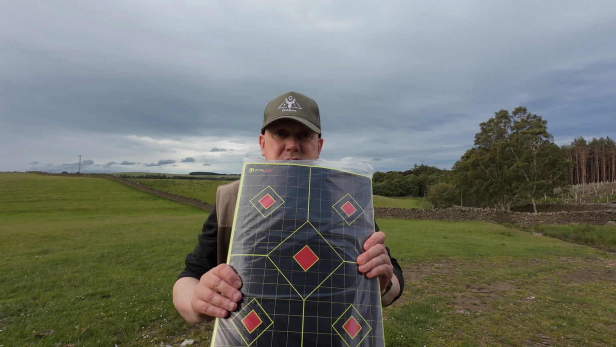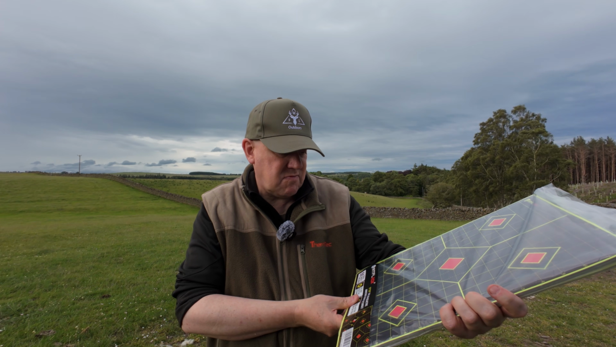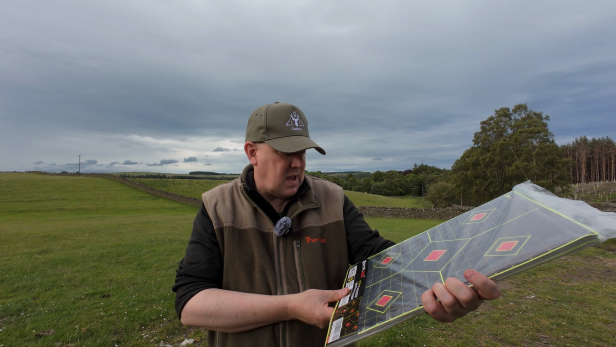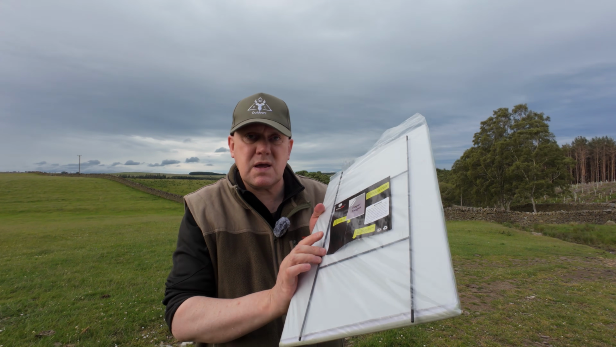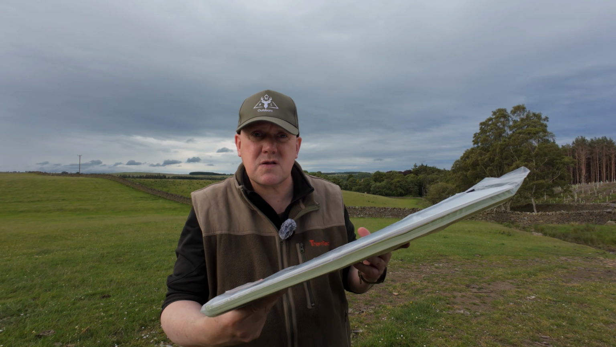Right, before we go out tonight, I'm going to check zero on the rifle. I've been sent these. They're the 12 by 8 inch splash reactive adhesive sight-in targets, and that's by ATFL Box. They've sent me these. This one's actually a pack of 50. It comes with a stand to put them on and a hard back so you can stick them to it.